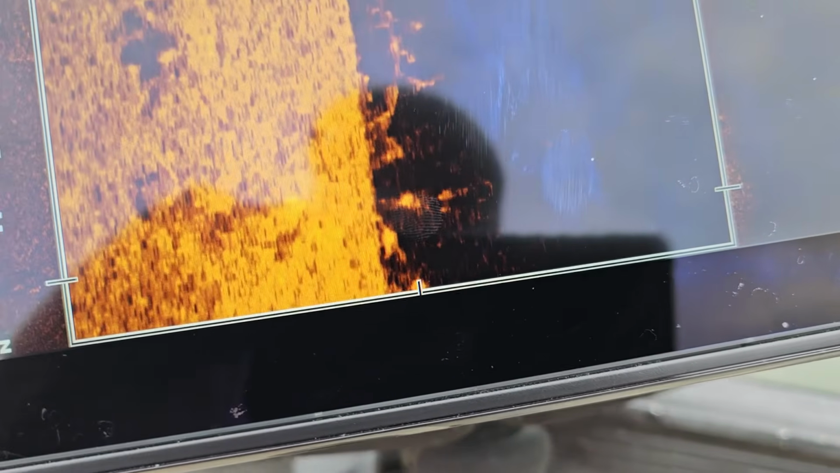Look, we've got a tree down here on the bottom too. We can zoom in on it. I mean, we can see that thing crystal clear down there. And we're gonna put our waypoint on that guy too. And we can even see the fish that are hanging around it. I mean, we still got the job of trying to catch them, but I'm really trying to show you guys how to dial in that graph today. Wild. Super cool that you can see all that stuff.